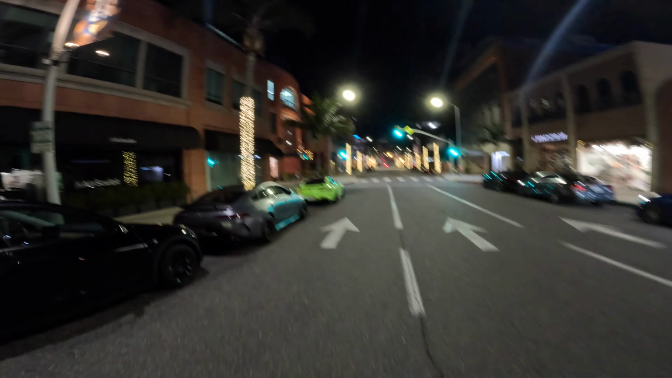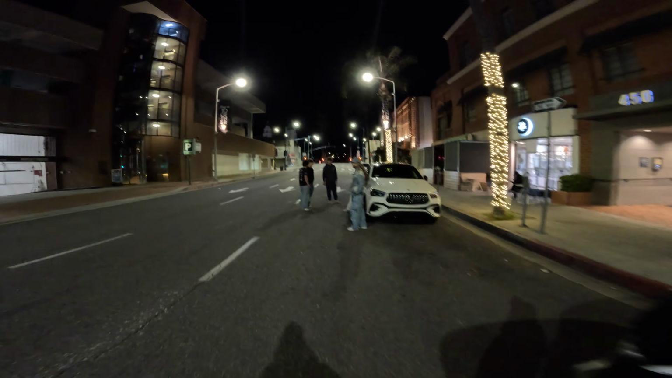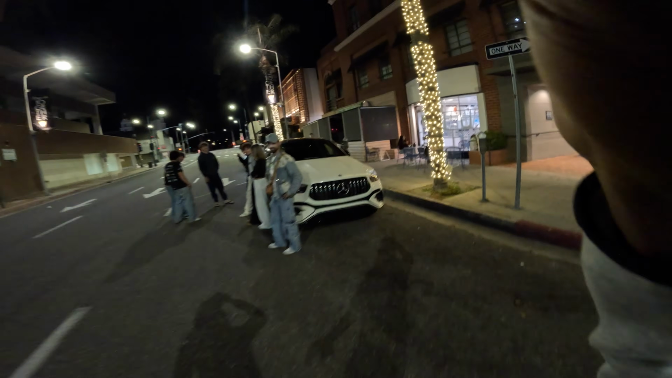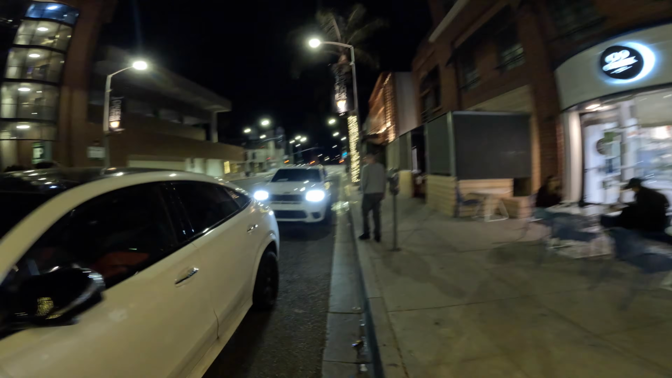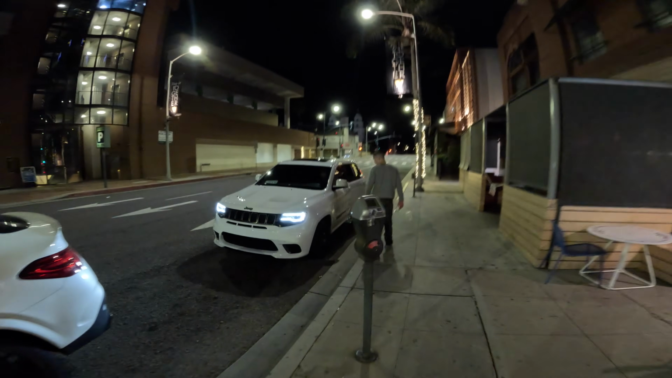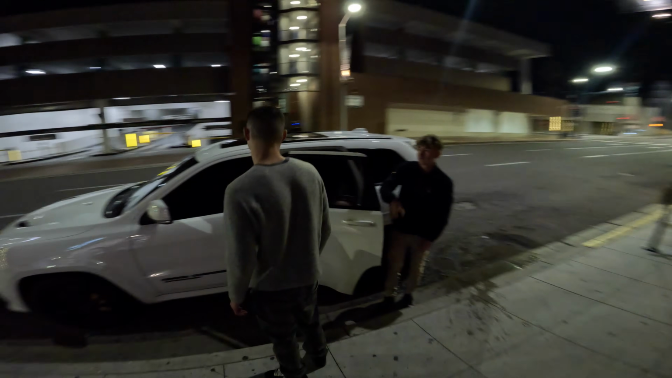Okay, hold on. As you guys can see, we're starting off the night in Beverly Hills. We have a Mercedes. We have another Mercedes. We have another Mercedes. We have the Hellcat right here. Your guys' favorite car. We got the Trakiana coming up. Yes, sir. We got the big body AMG. And then big bug Hawk. Big boy truck Hawk. Big boy truck.